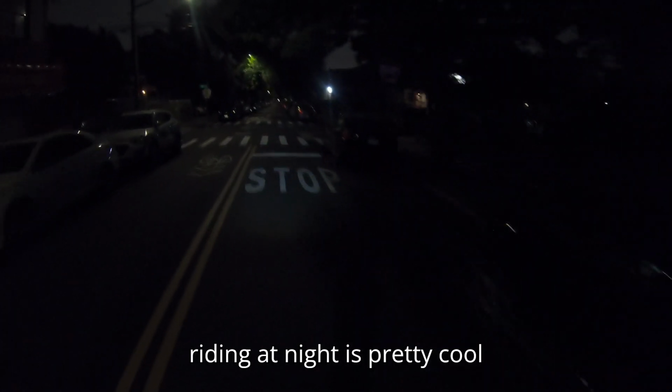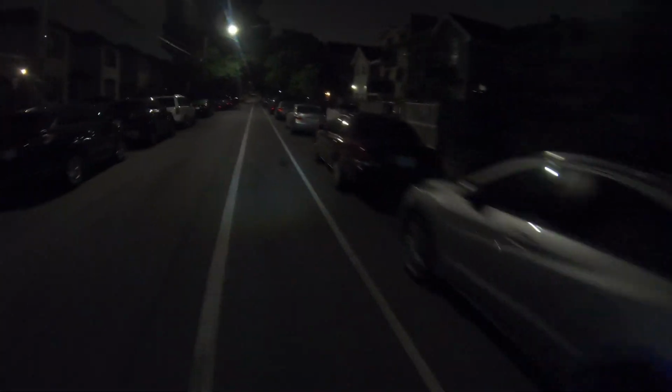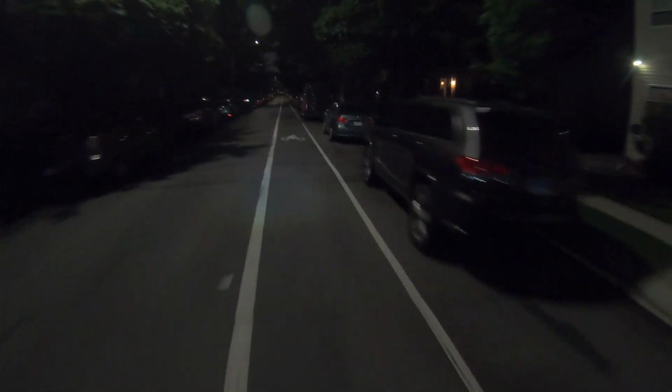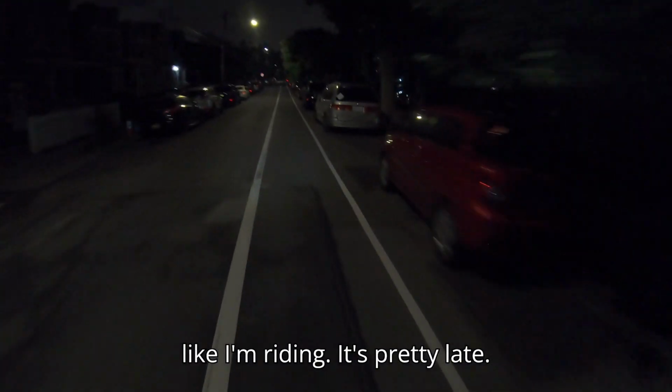Riding at night is pretty cool. Visibility is super important. I just like being seen. Never want to be out late at night. Early evening or late at night, like I'm riding.